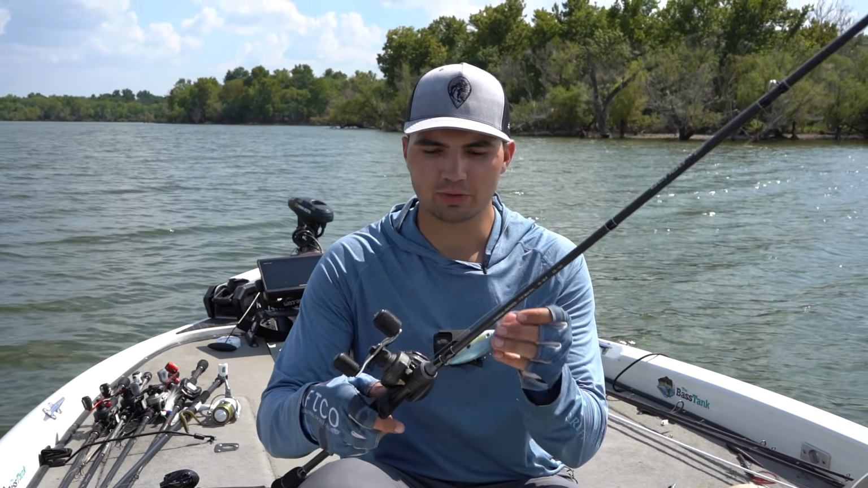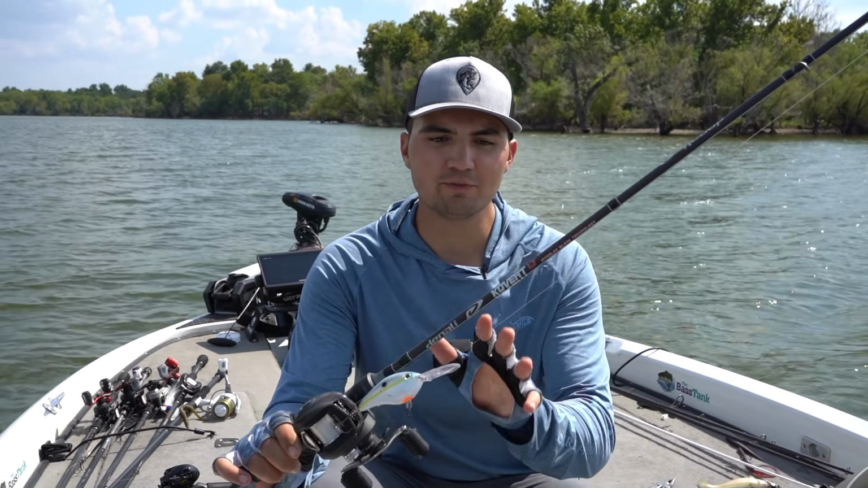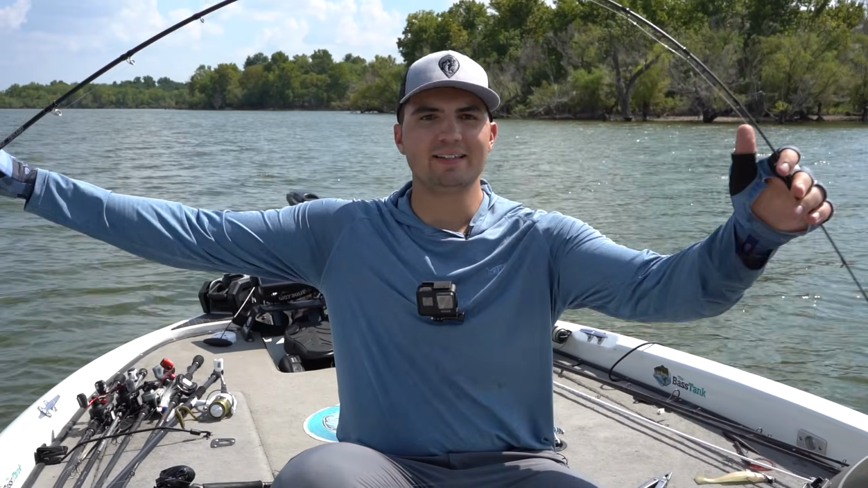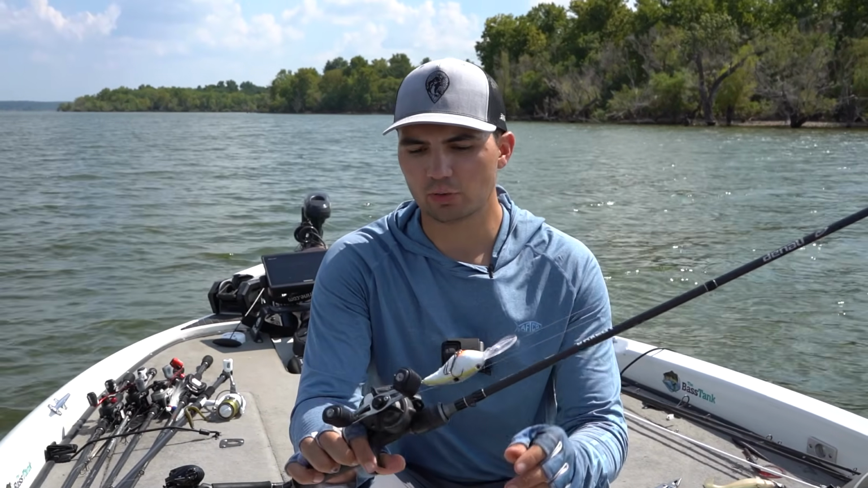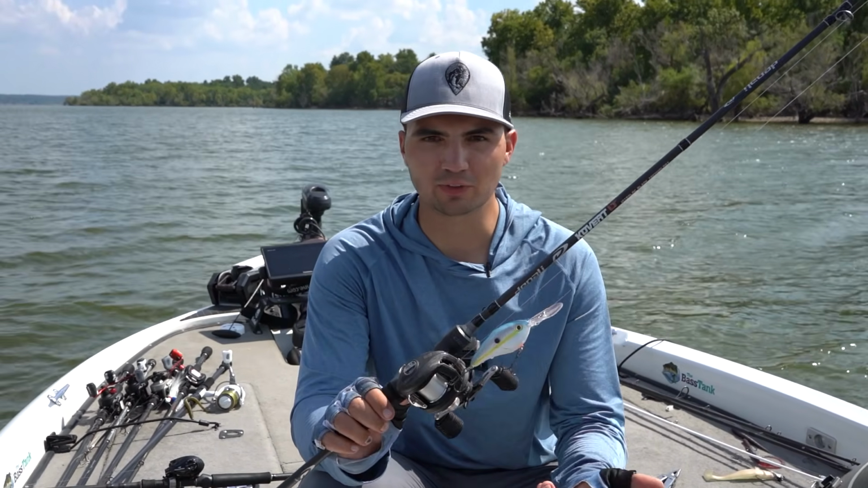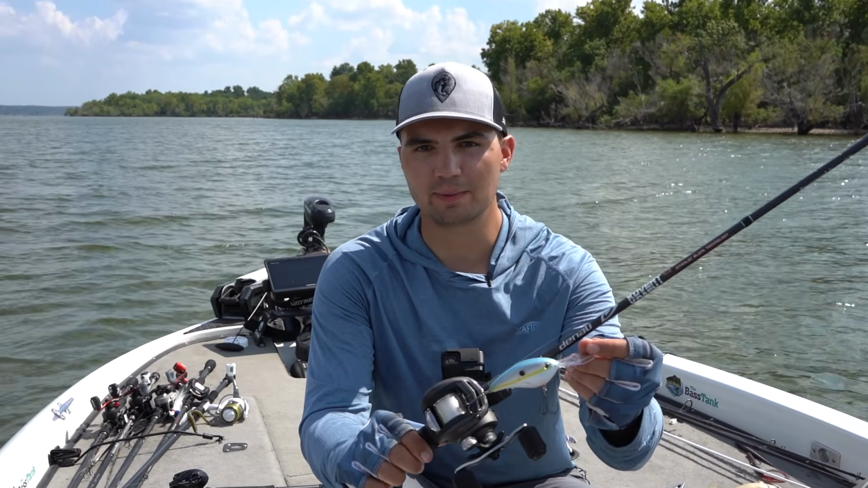The rod I was throwing with this bait is a Denali Covert Light crankbait rod, a 7'6" medium heavy action crankbait rod. It has a really bendy tip. It basically bends in half, which is great for these deep diving crankbaits with the treble hooks on them. I was throwing that on an Abu Garcia Black Max winch reel. I got it at Walmart for 50 bucks. It's a 541 Euro Shear reel, and that's what I always throw on my deep diving crankbaits.